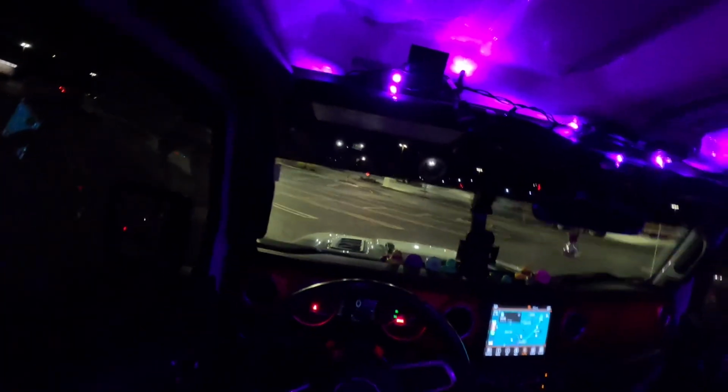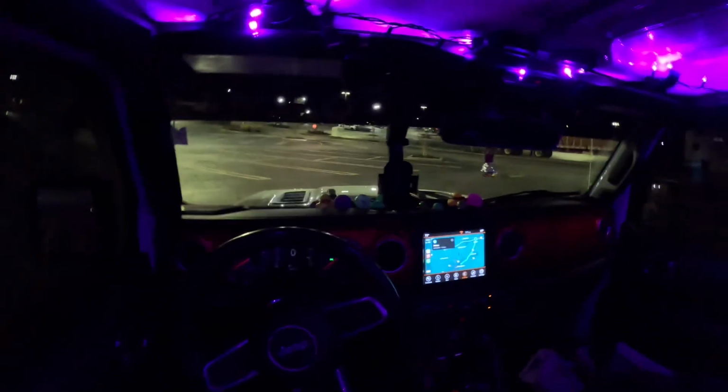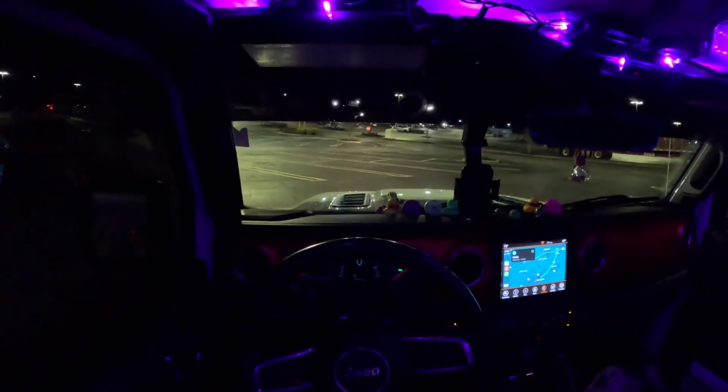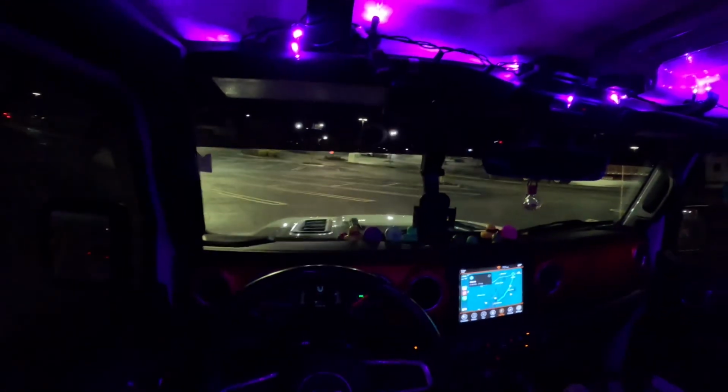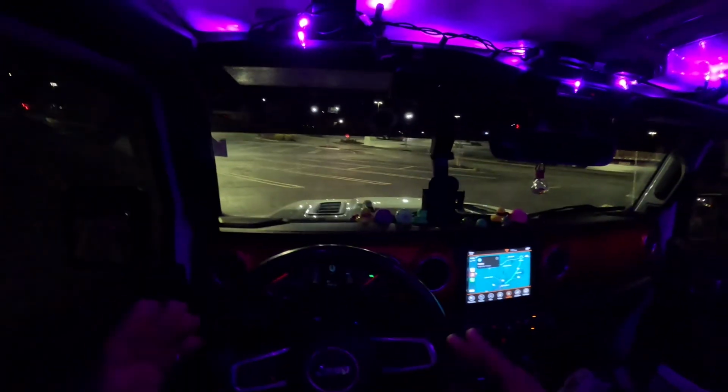Alright guys, it's just here, and I'm hitting y'all with my first POV. Of course, I'm in my Jeep Wrangler Rubicon Unlimited Edition, and yeah, I don't know much about all that stuff y'all be talking about on y'all POVs. I don't know much about that, but I'm sure I can get into that. But for right now, just to get this video going, I'm doing a POV.